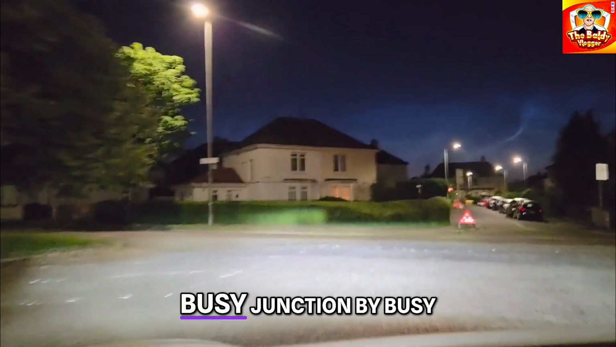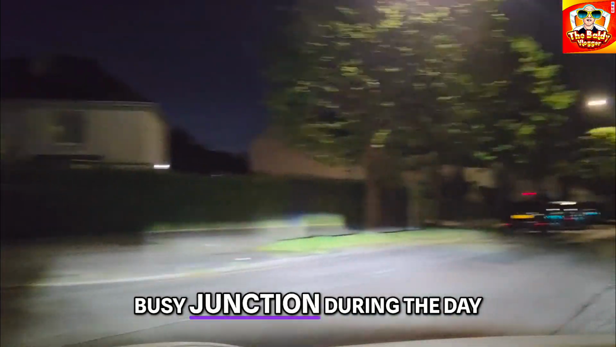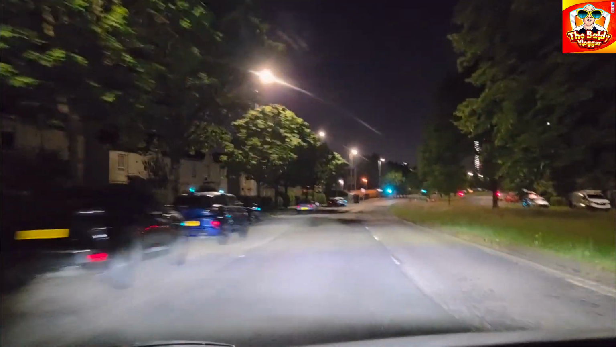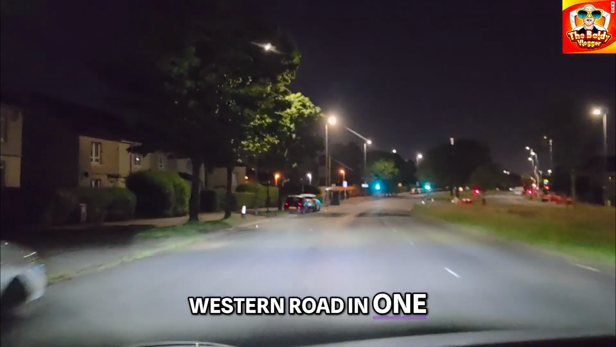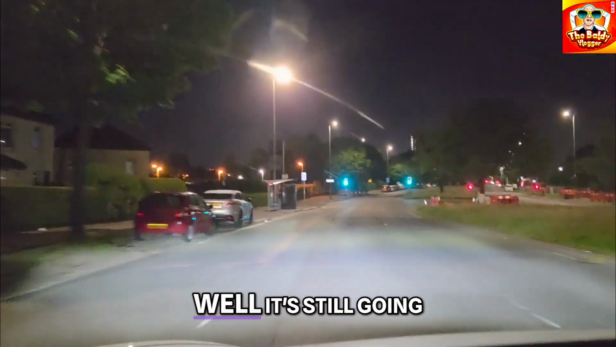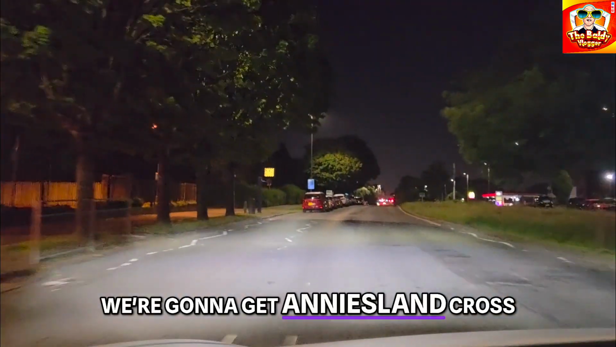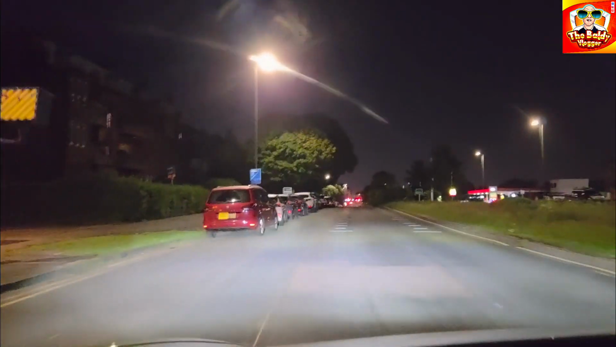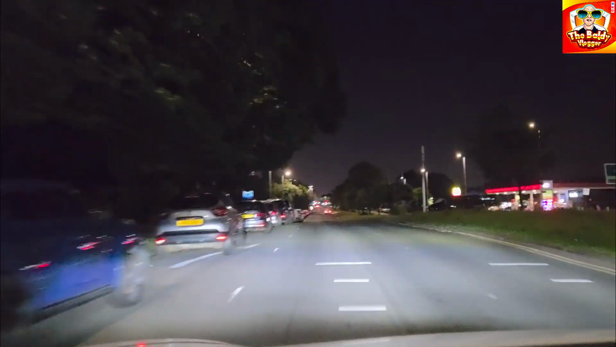Let's go over this busy junction. There's nobody here, but it can be a busy junction during the day. Go down Great Western Road. Remember I mentioned Great Western Road in one of my other videos. It was up the other end, well it's still going on all the way up here. Get Anniesland Cross up here. We've got to go through. Well, I don't actually go through it. I'm just going to take a left.